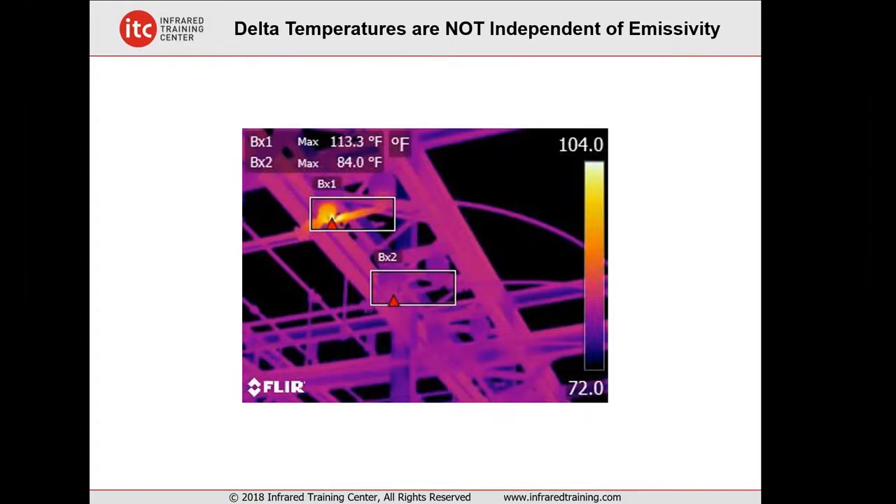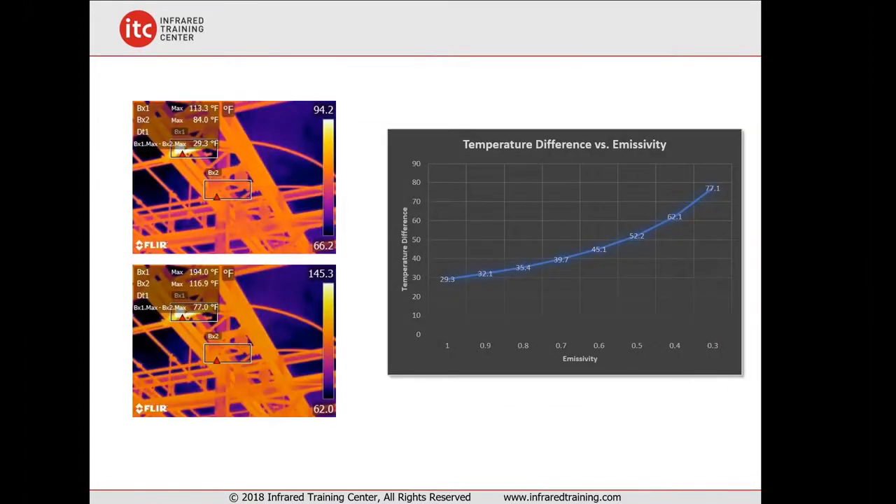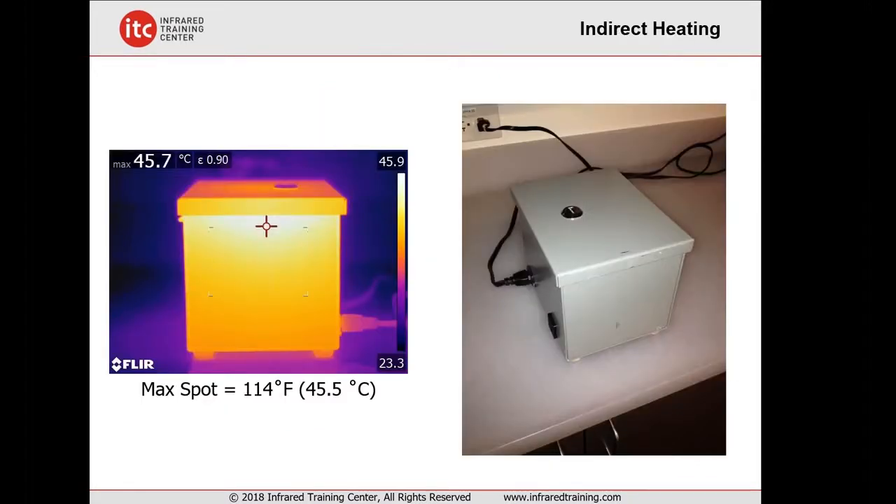And one thing we want to stress too is that the temperature difference measurements are not independent of emissivity values. So you have to realize that when you're in an outdoor substation, if you don't know the emissivity of your target, just guessing, you're likely not going to have the right temperature difference measurement. And that's something that's really important for thermographers to understand. As our emissivity gets lower, our temperature difference gets larger. So without having that emissivity locked in, in many cases, we're just guessing.